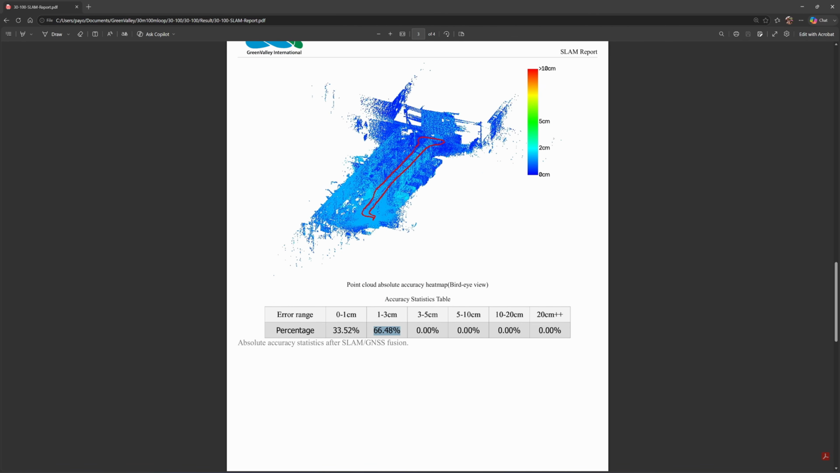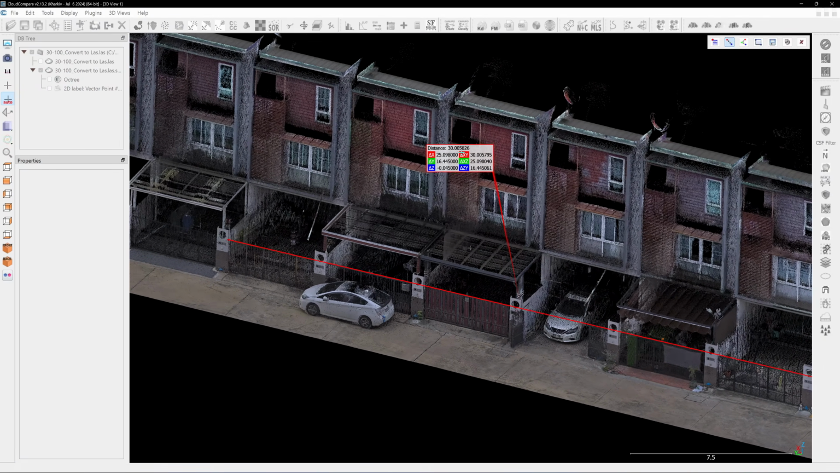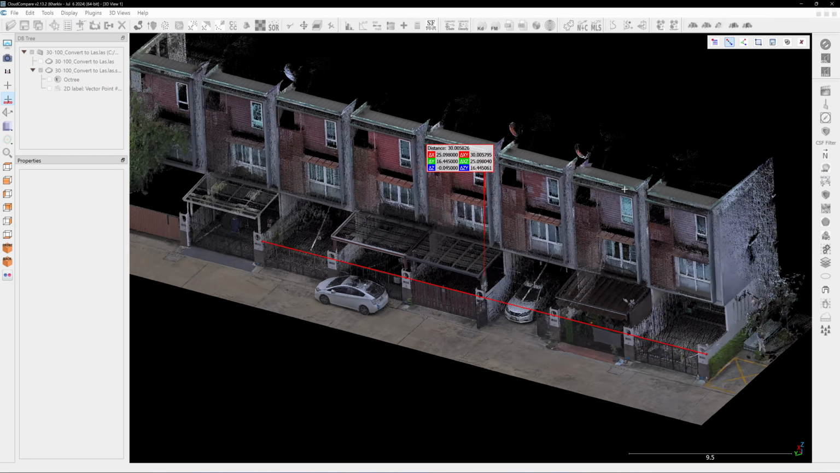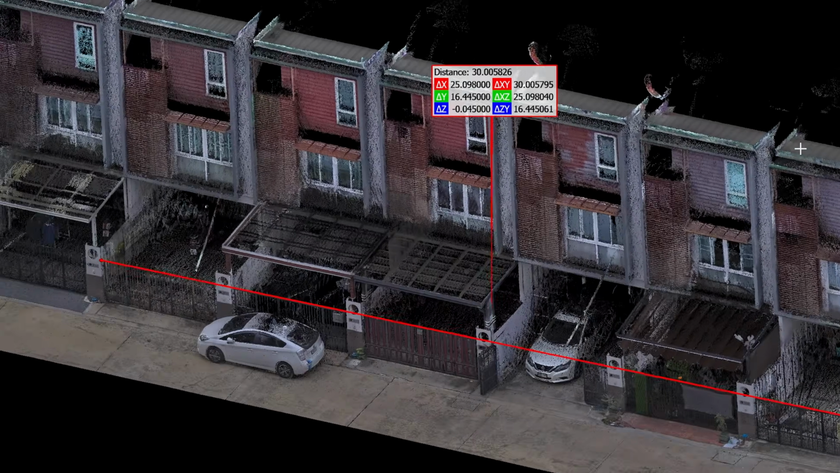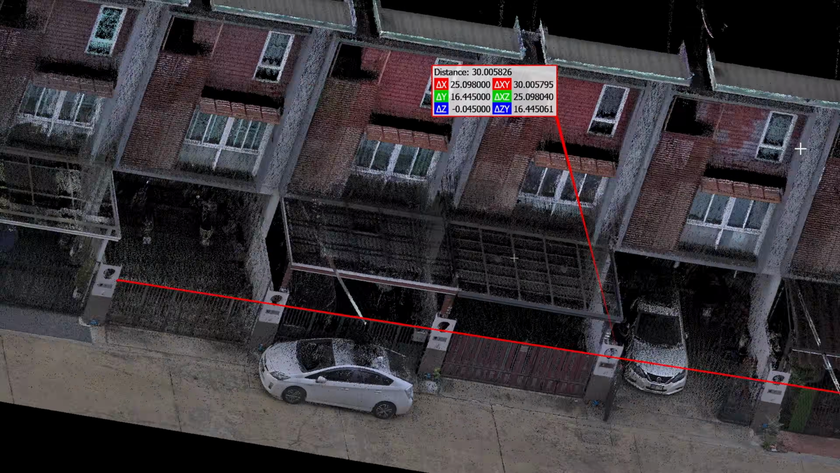About 66% of the area shows an accuracy error in the range of 1 to 3 centimeters. When I measure the known 30-meter distance, the scan reads 30.005 meters, about 6 millimeters of error.